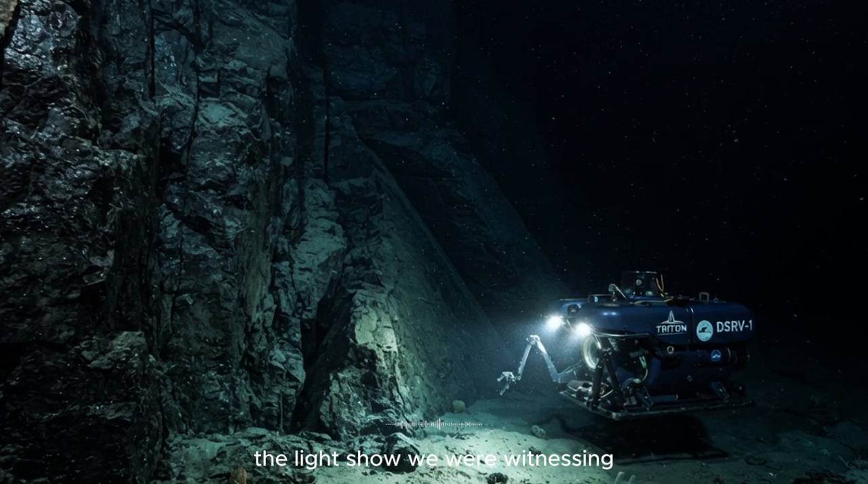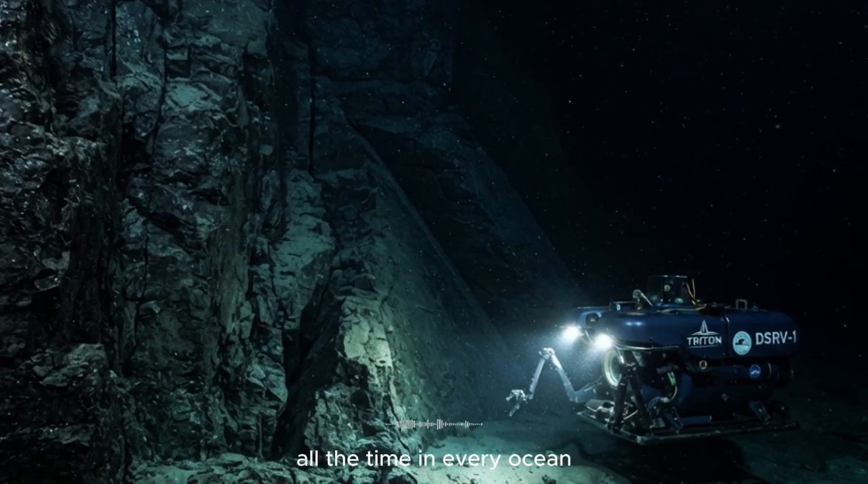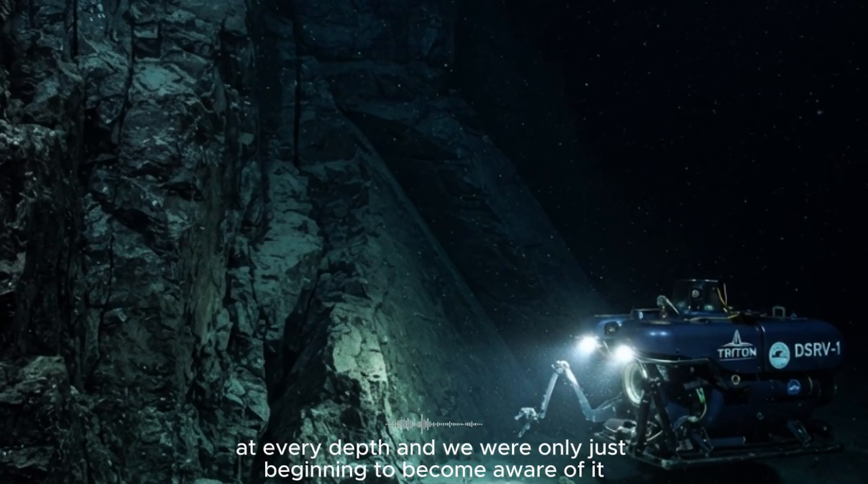The light show we were witnessing, this symphony of bioluminescence, was happening all around us, all the time, in every ocean, at every depth, and we were only just beginning to become aware of it.